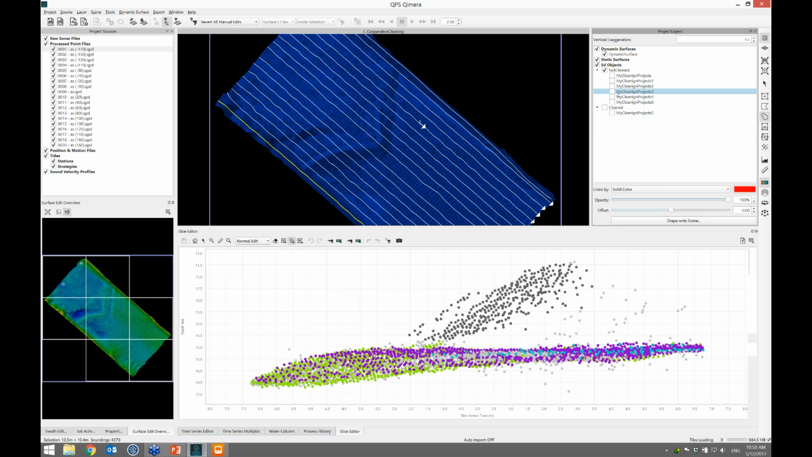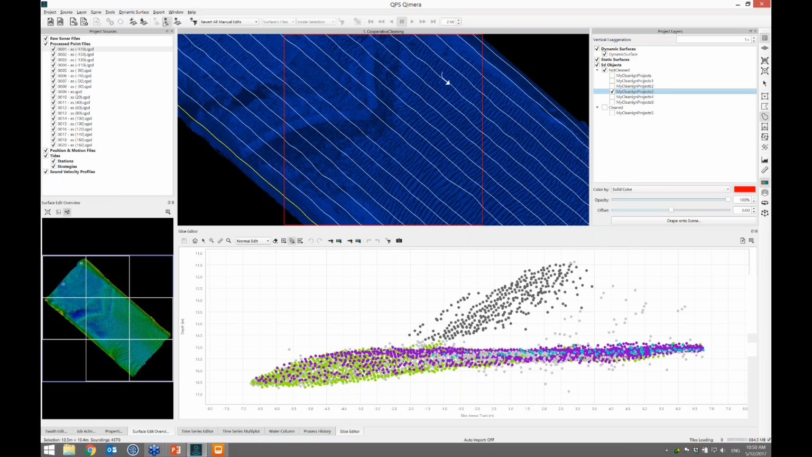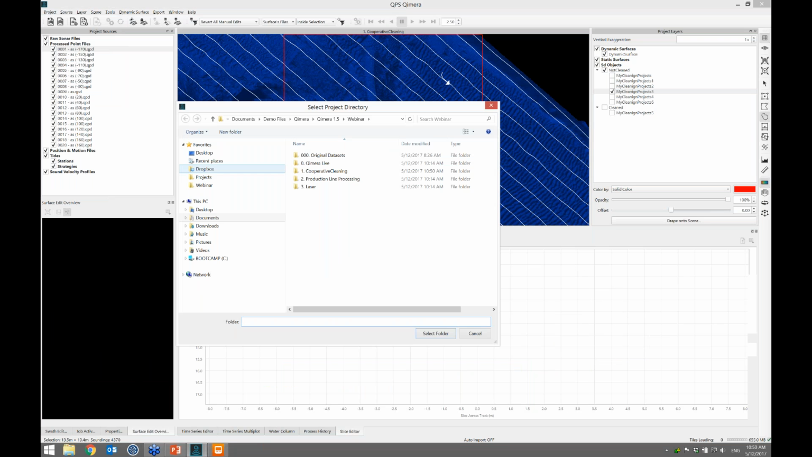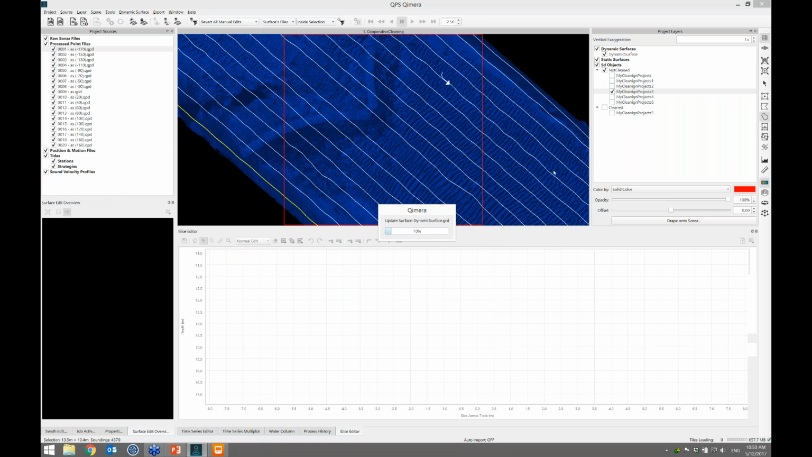James had project number 3, sorry, let's turn that on. I'll zoom in there. What I'll do is I'll get out of the slice editor mode, and then I will apply James's cleaning project edits. So I go back to Dropbox, Qimera Live. There's his project that I gave him through Dropbox. So that went through the internet off to a server and then down to his computer. And he's done cleaning remotely with his own version of the QPDs.